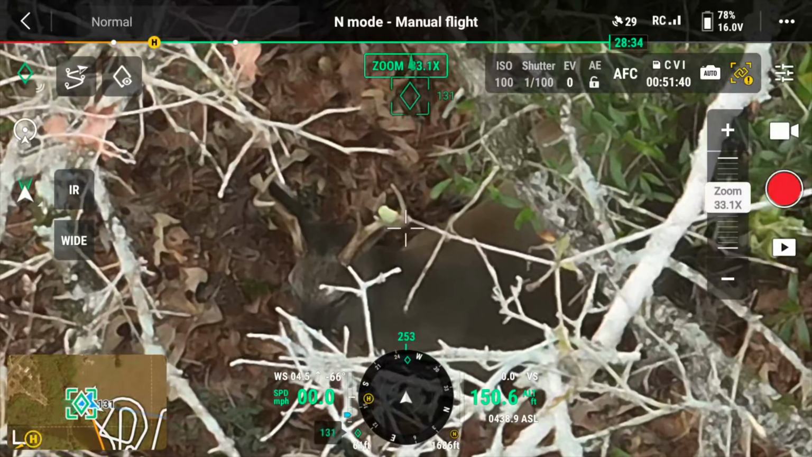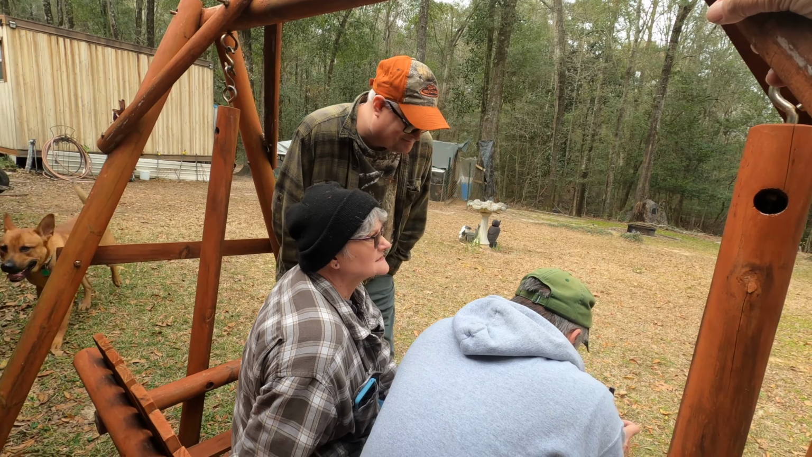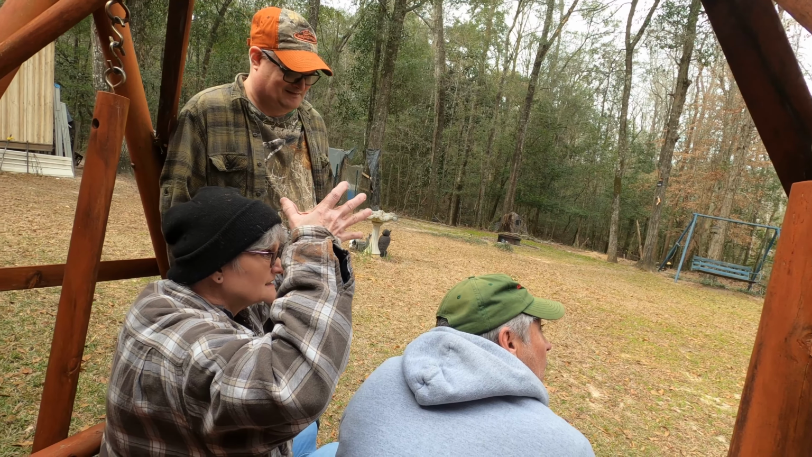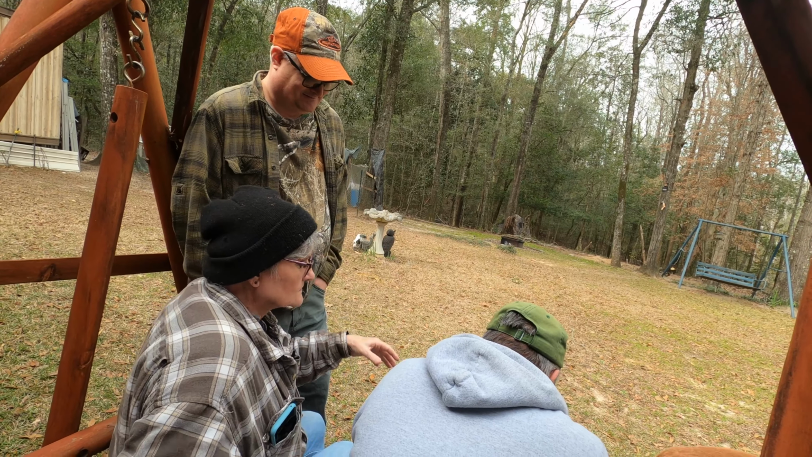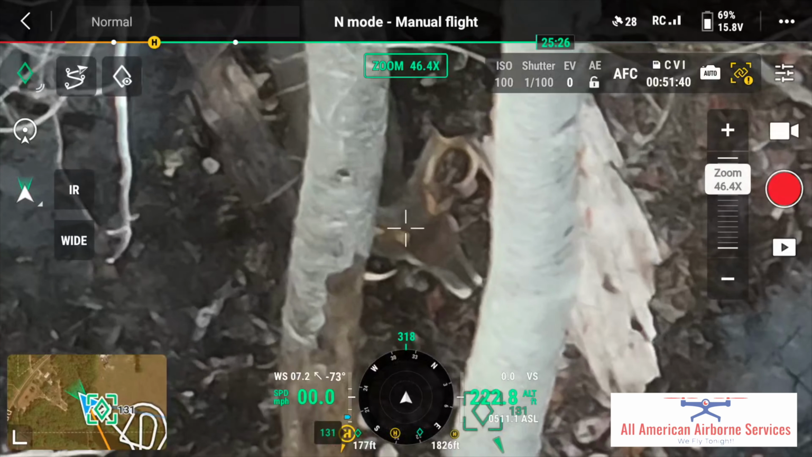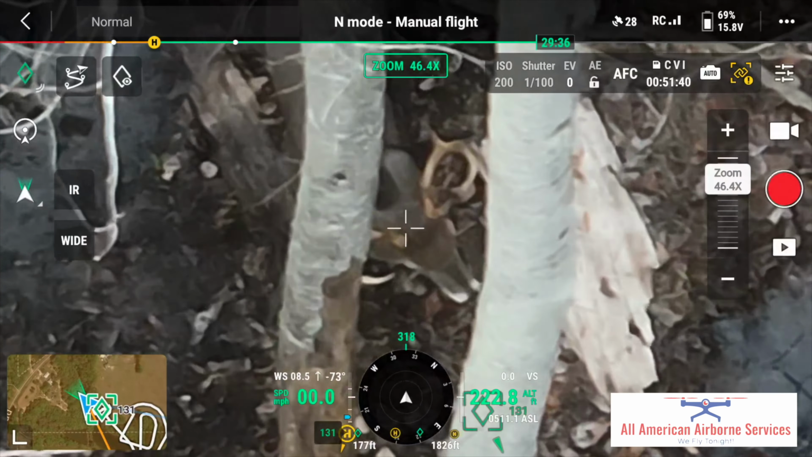Nope, that's not the deer. That's not the deer? Nope. This was a basket rack. Like this and like that. Nope, that's not the deer. Okay, this was a basket rack. Forward rack. Oh. Right. Ooh, that is a nice buck. This one's back curving. Where's that one at? Pretty close to the other one. Nope.